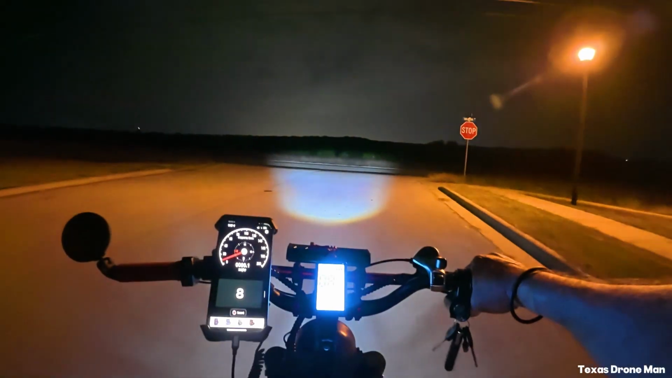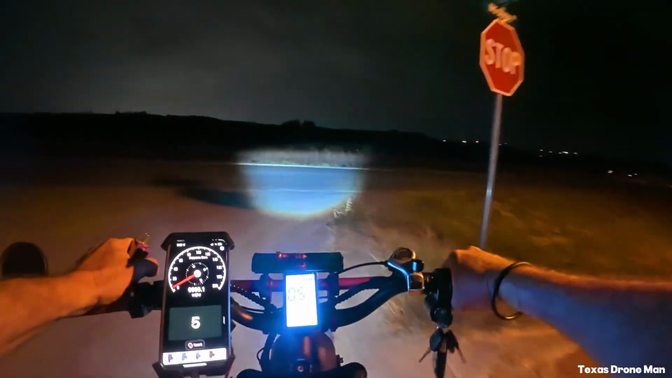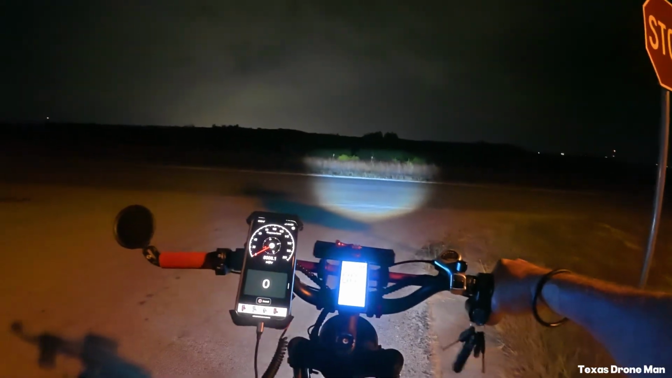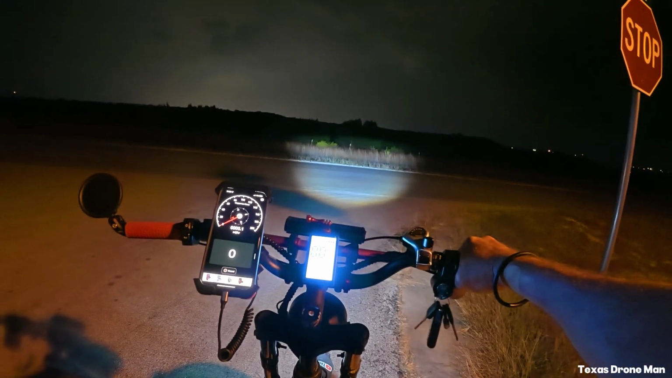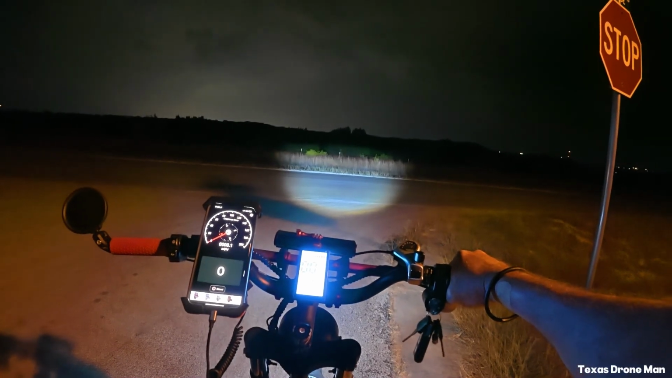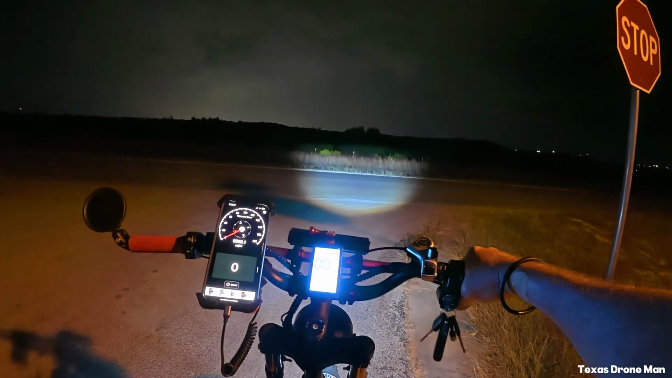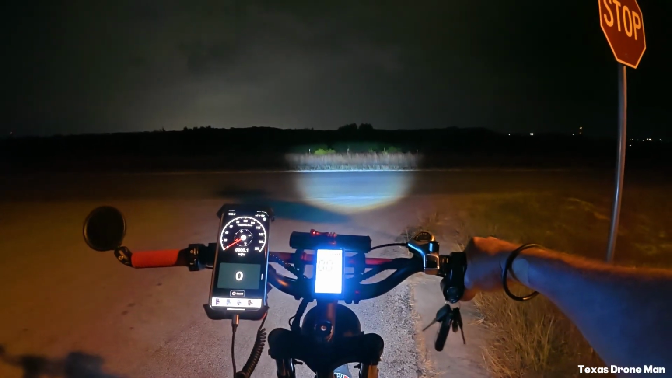This thing still has full bars. Now, yeah, it does lag a little bit when you get on it, but I don't know if y'all can see this, but full bars, and this will be the fourth ride on these batteries. Now, of course, once again, these are double 48 volts. I got two of those on here, and I think the add-on one was a 30 amp hour, 30 or 40. I think it's 30.